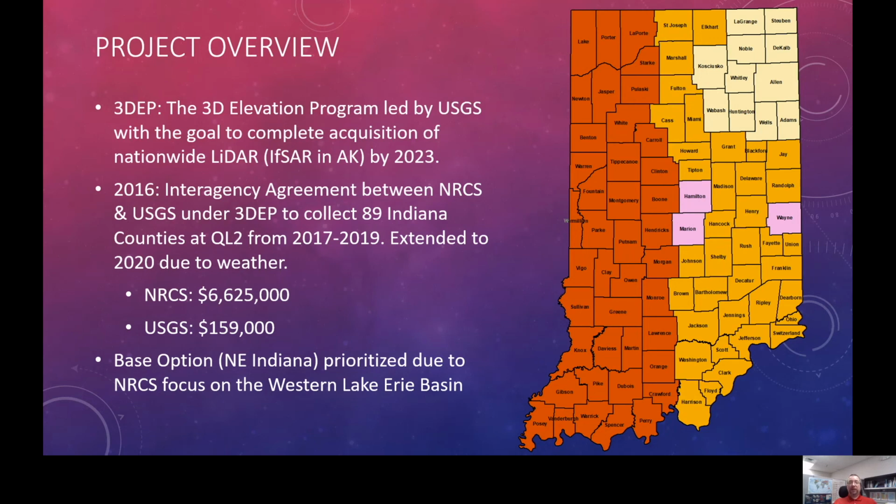This project was conducted under 3DEP, which is the 3D Elevation Program led by USGS. This program has a goal to complete acquisition of LiDAR data across the country, except for IFSAR data in Alaska, by 2023. This project started as an interagency agreement between NRCS as the principal funder and USGS in 2016, with acquisitions to begin in 2017.